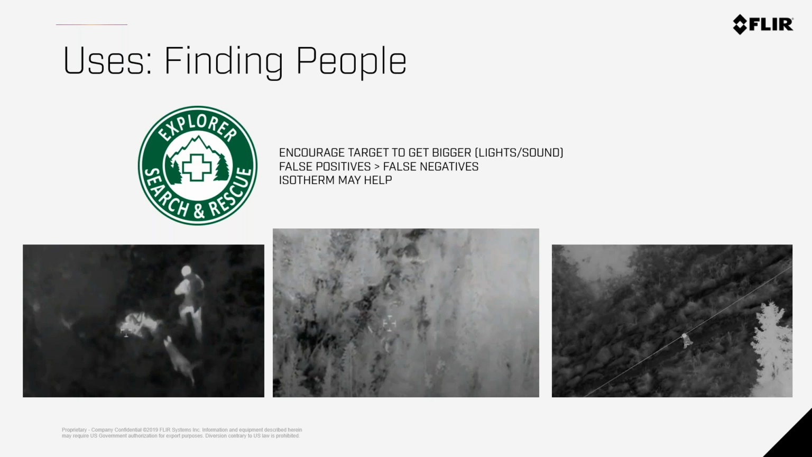Finding people, like I said, very easy. Mission on the left-hand side, a teenager was lost in the mountains in Norway. They were able to find him with a drone quite easily. On the right-hand side, it was a toddler about 2 years old that wandered away from a campsite. They flew a thermal imaging drone from that campsite along a path, and they found him maybe a mile or so away.